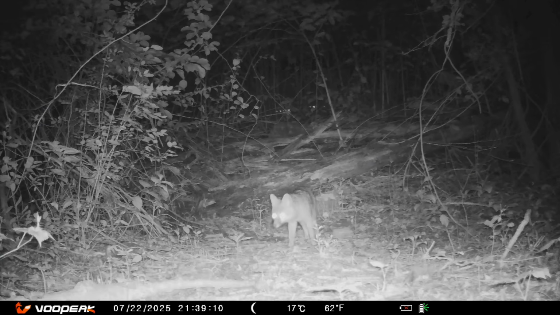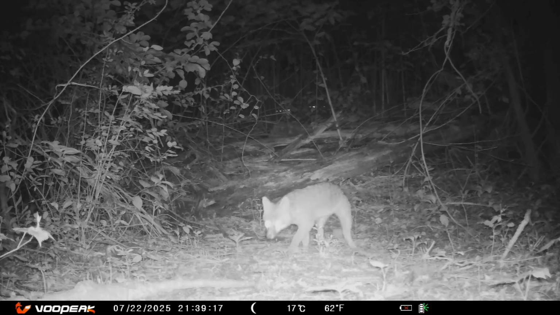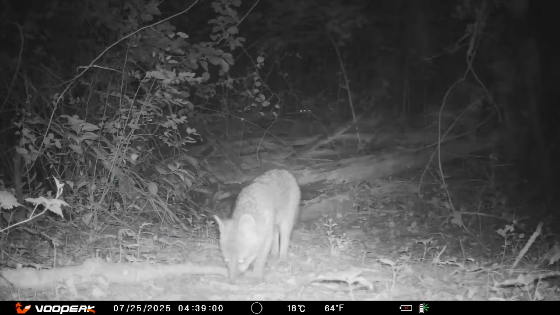This fox is looking just a little confused as to what direction or what to do. Can't make its mind up, just going back and forth. Maybe going back where it came from. Couple days later and still undecisive. Still, I don't know what to do. Well, we're up during the daytime and don't know what to do with our time.